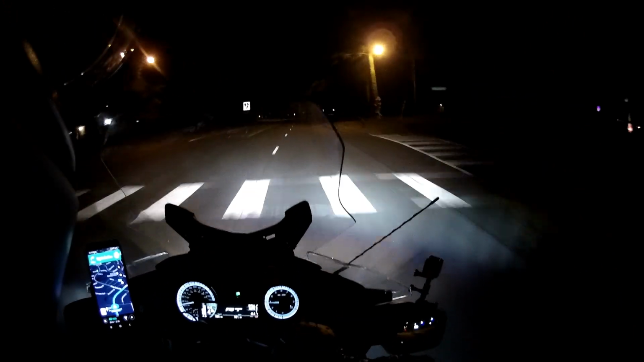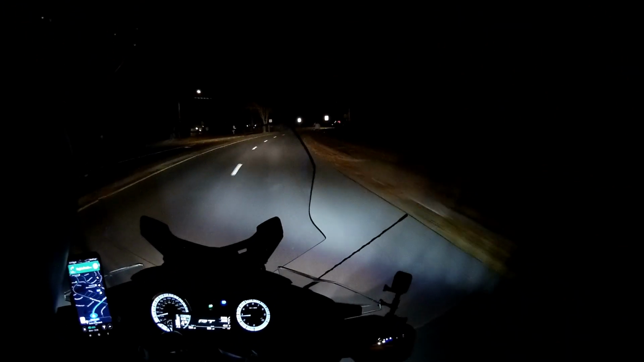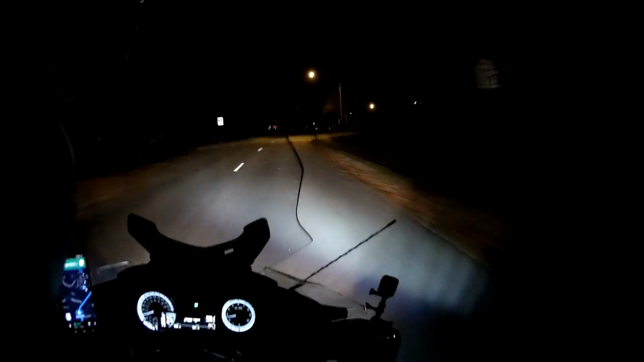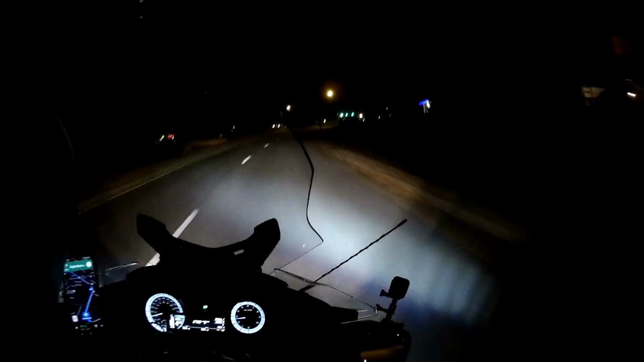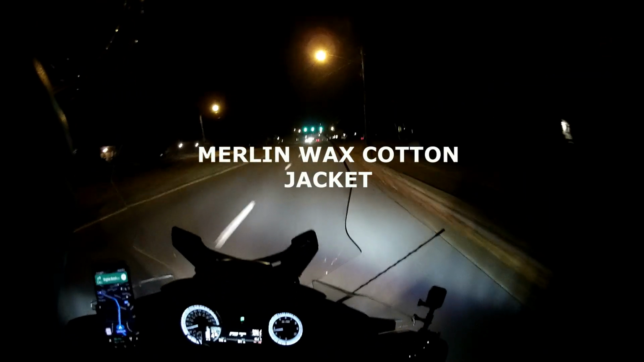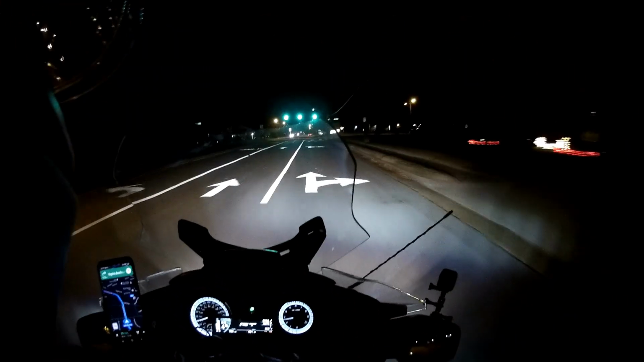I have my visor down. It's just over 40 degrees, a little cooler at the handlebar, the heat is on, the seat heat is on, my heavy wax cotton jacket, I'm all bundled up, I'm perfectly warm, I'm perfectly comfortable, and I can see.